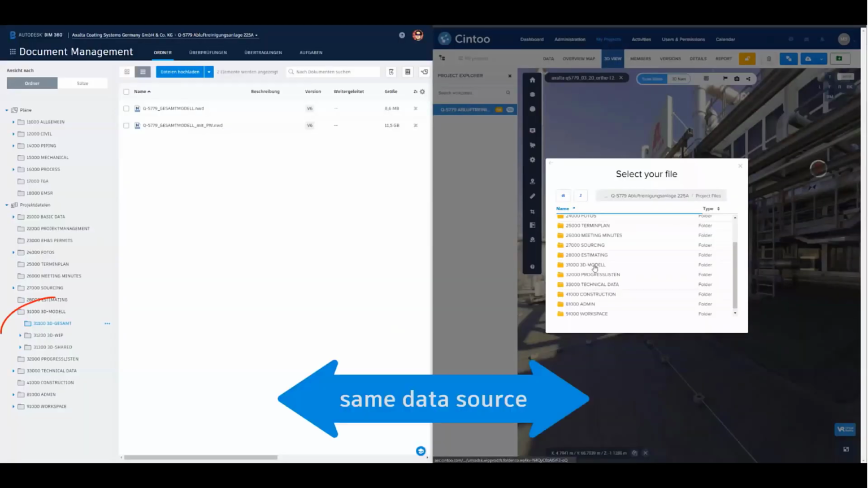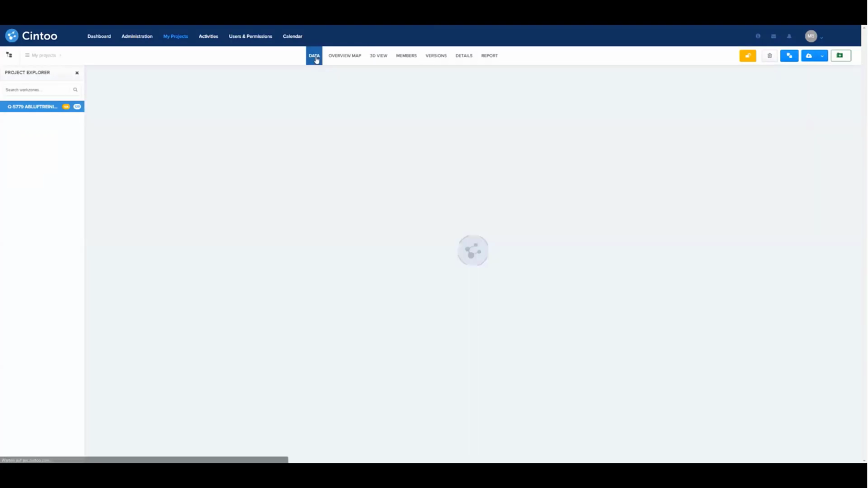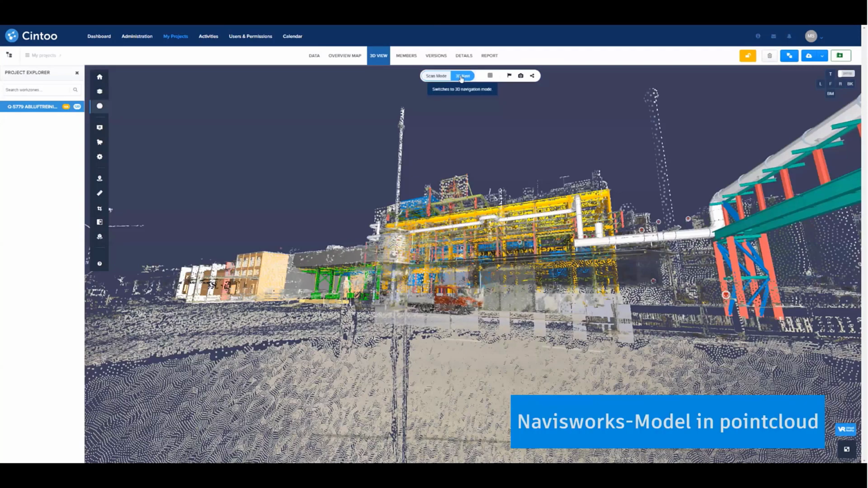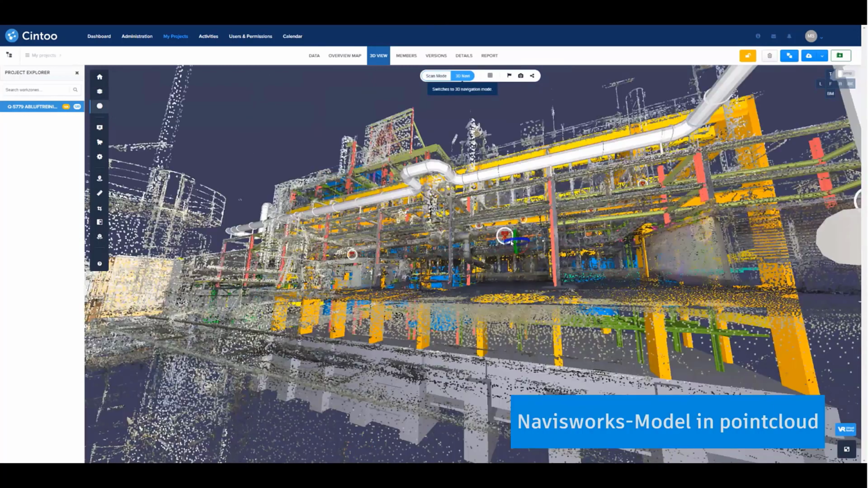The next screen shows you a split-level screen, so that you can see that it's really the same data source. So you are looking, you can say, through a window in Cintoo.com and looking into your BIM 360 project. And then you choose the model import. And from that point on, everyone is able to see the laser scan data together with your planning model from several departments, which was generated with Navisworks.